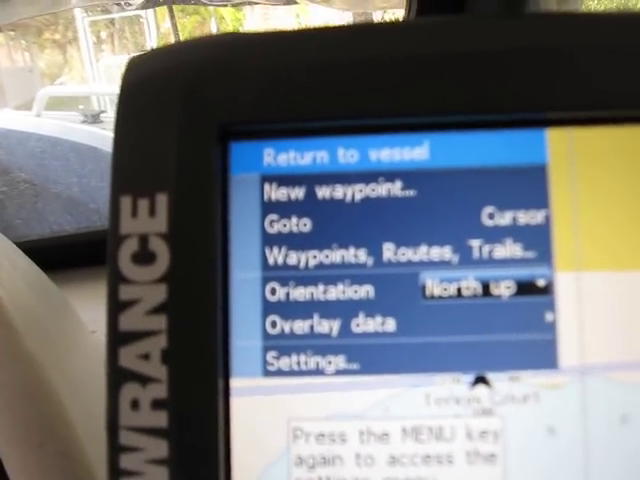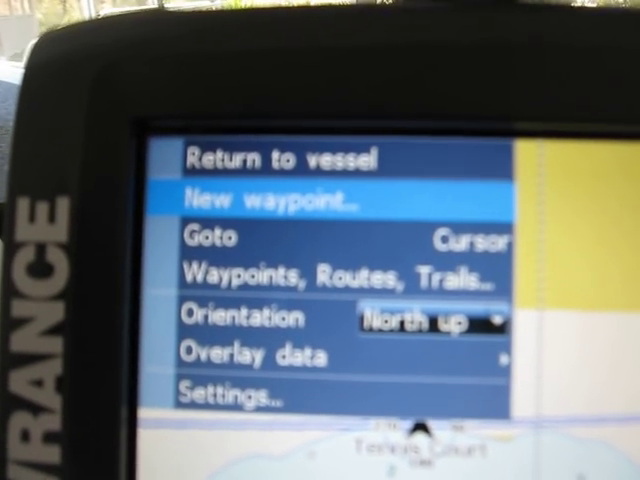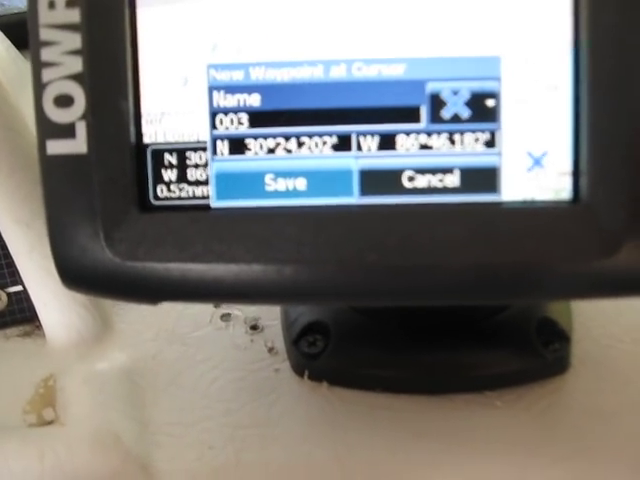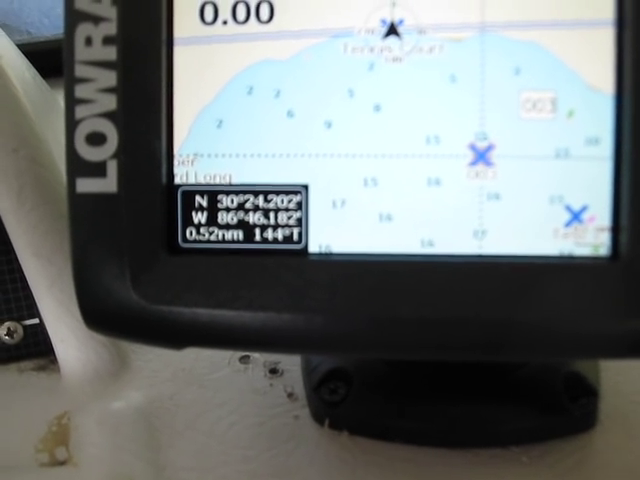When I come up beside it now, I can either return to the vessel or make a new waypoint. Let's go down there and hit enter. We're going to make a new waypoint. Hit enter, and it's waypoint number 3. Save it. I can edit that waypoint. Right now, the name is 03. Let's hit enter. It's saved.